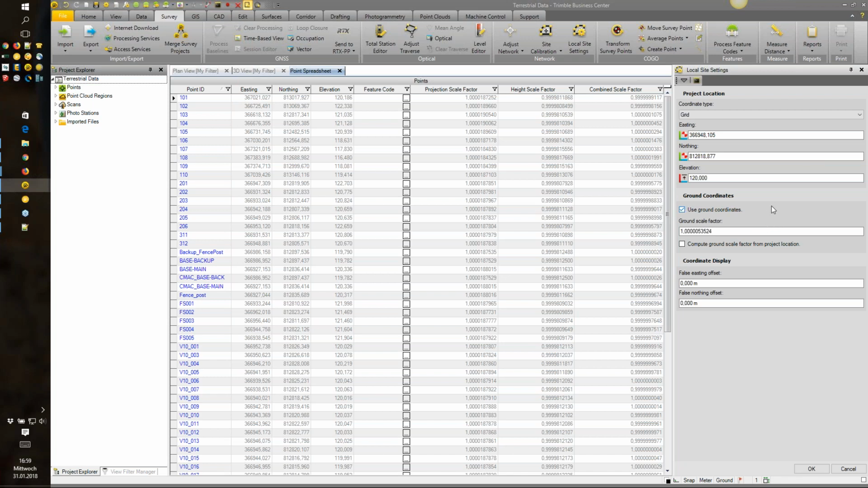As you can see, Stephen's using ground, so he's brought the scale factor so grid equals ground in this case, and the scale factor is applied at that project location, which you typically want to be a centrally located point in your project. You can see what that is there. You could also manually key that in, and that's what would be used upon export. Right.